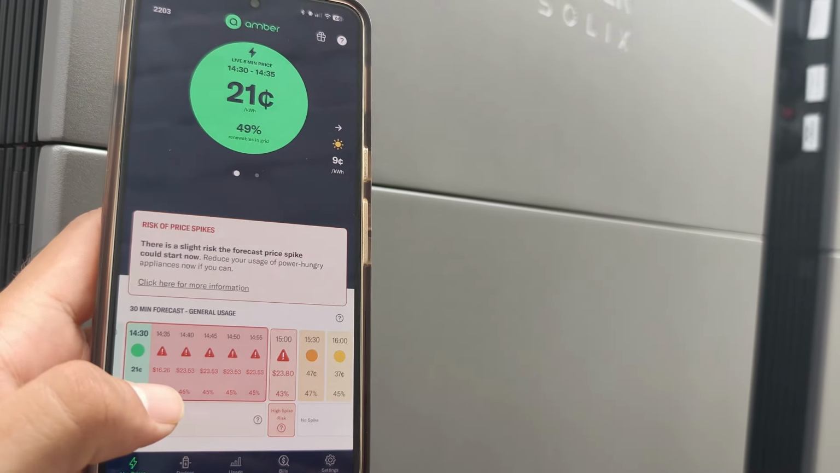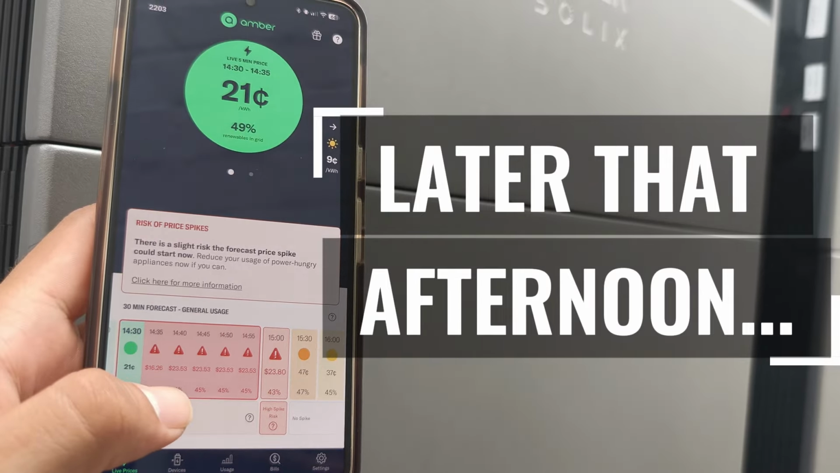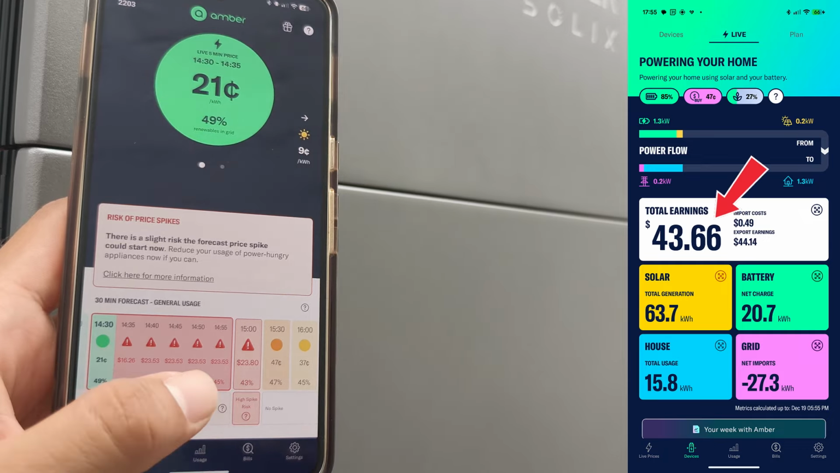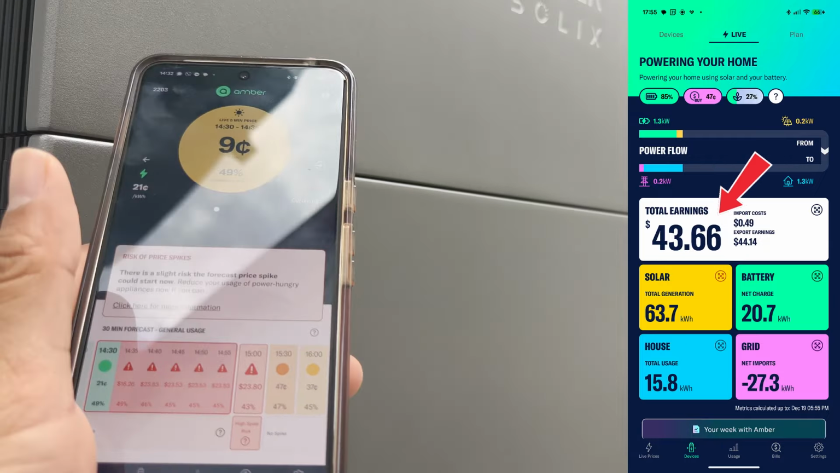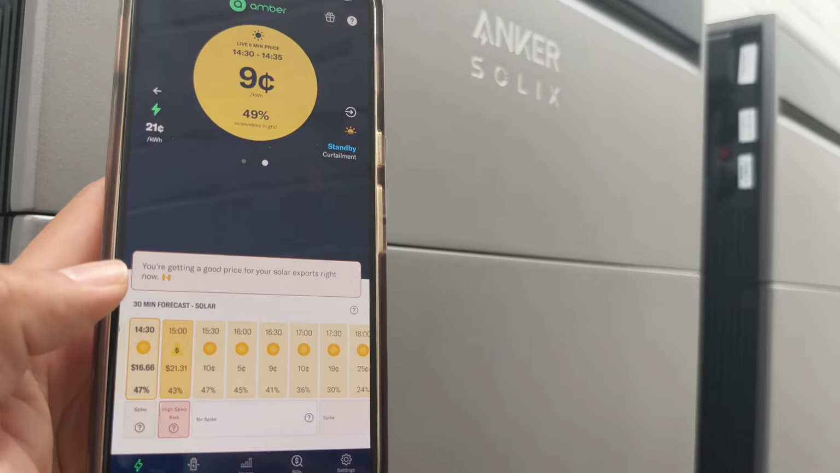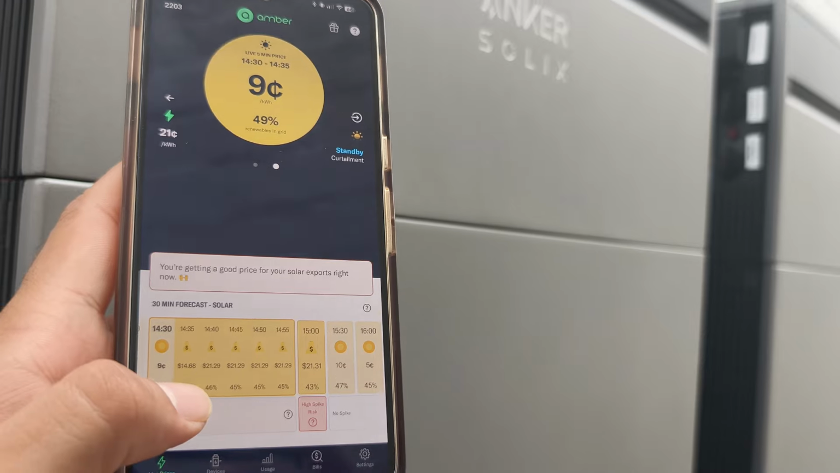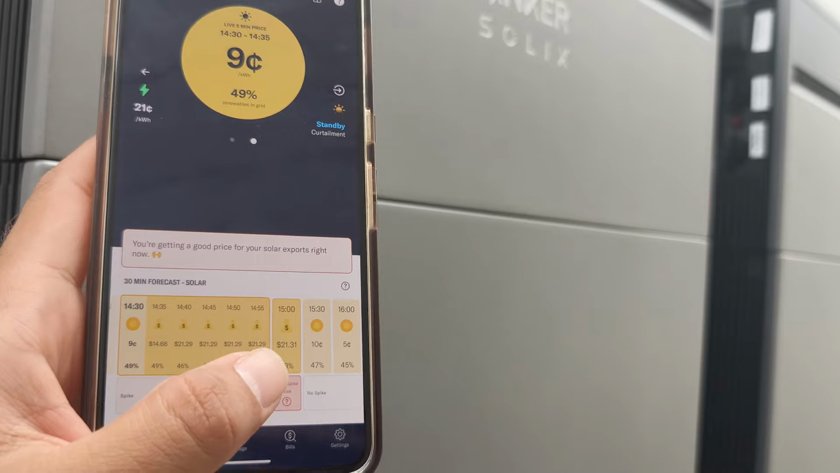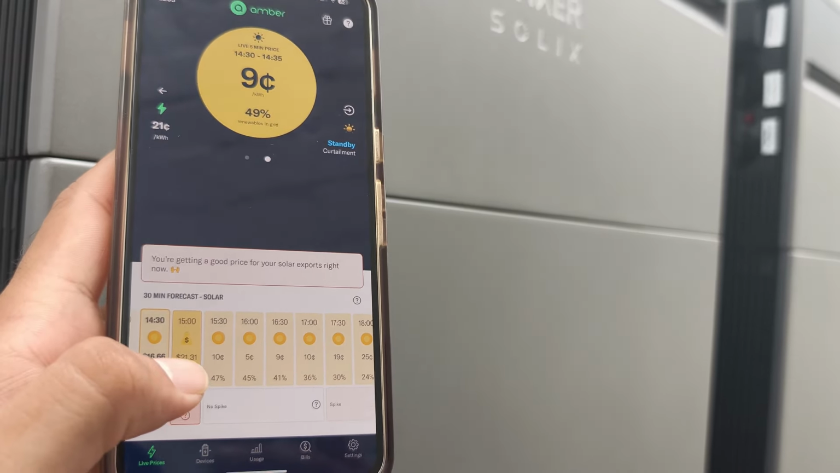A potentially very volatile period is coming up in the next half an hour or so, where the price to buy a kilowatt hour of electricity could be between $16 to almost $24. Whoa, good thing I have a big battery. This 30 kilowatt hour Anker SOLIX X1 system. Now, the key is, because my battery is already full, potentially, if these prices pay off, I could be earning between $14 and $21 roughly a kilowatt hour for my exports during the next half an hour.